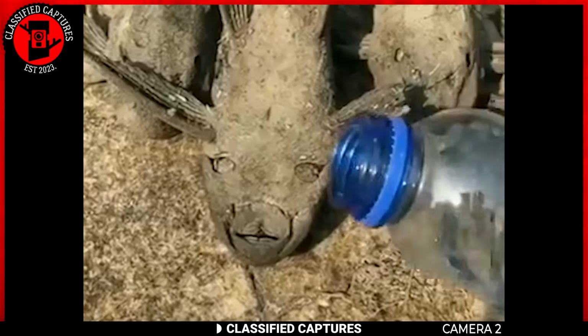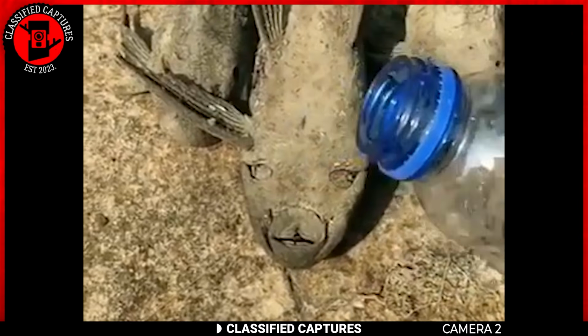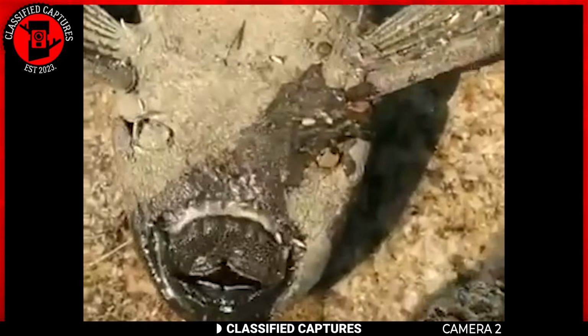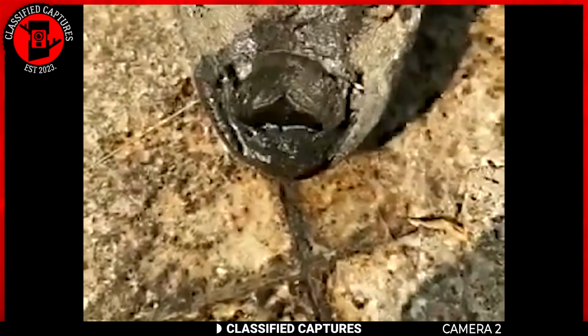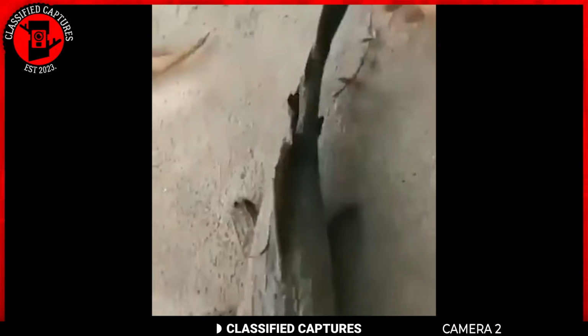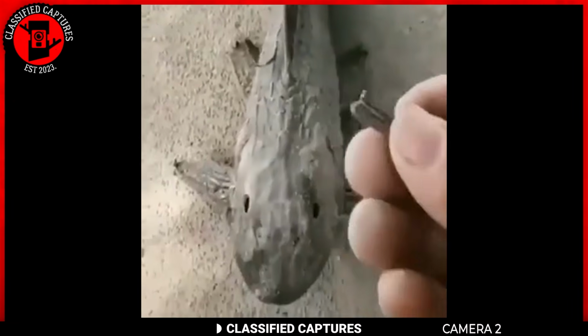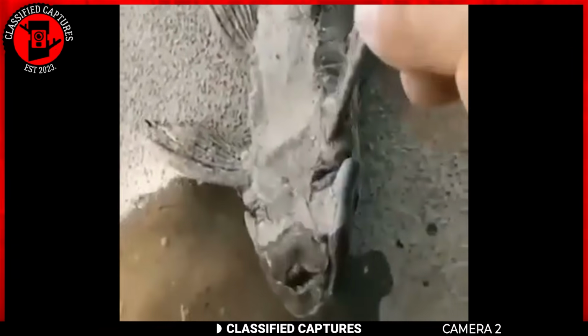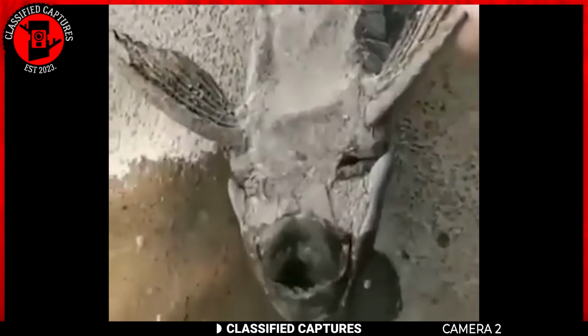This might seem like magic, but it's actually a fascinating survival technique. These fish are a type of catfish, and they have an extraordinary ability to survive in extreme conditions. During dry seasons, when water sources are dry, they can enter a state of estivation, which is similar to hibernation, but in response to hot and dry conditions instead of cold.